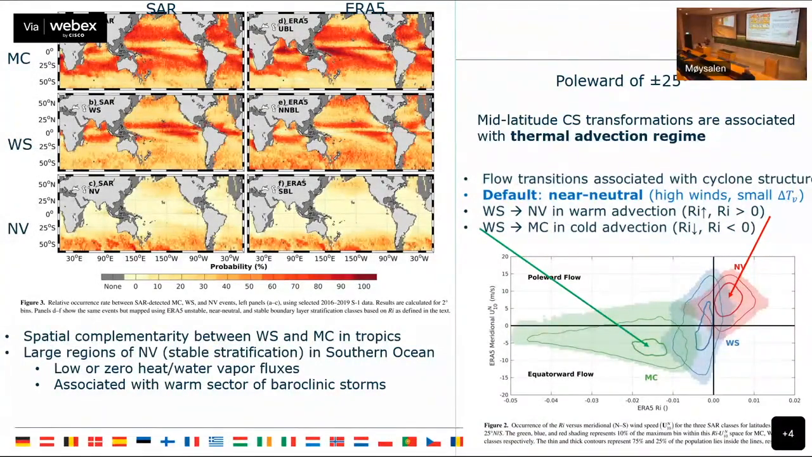And if you focus in on just data that's poleward of 25 degrees, sort of the nominal mid-latitude, the default state is this blue state, the wind streaks. It's near neutral, the winds are high, the stratification is low, the flow is westerly, you have rolls, right? And then you have these advection regimes where you're cycling through the baroclinic wave.